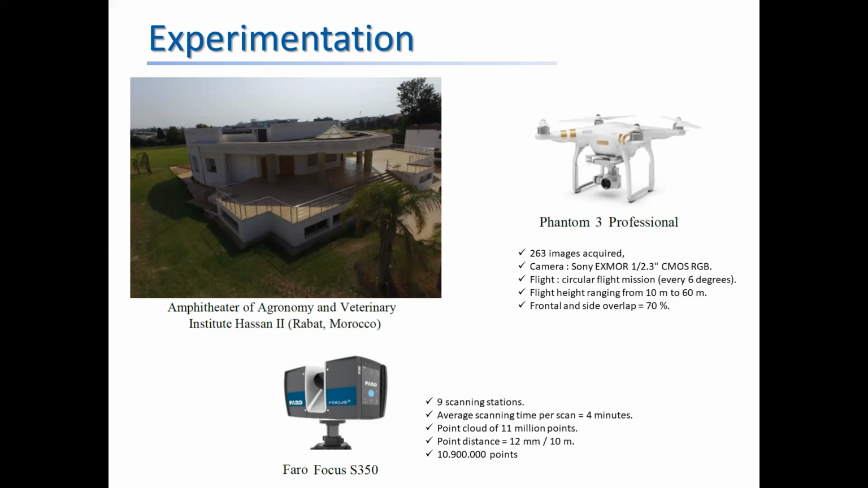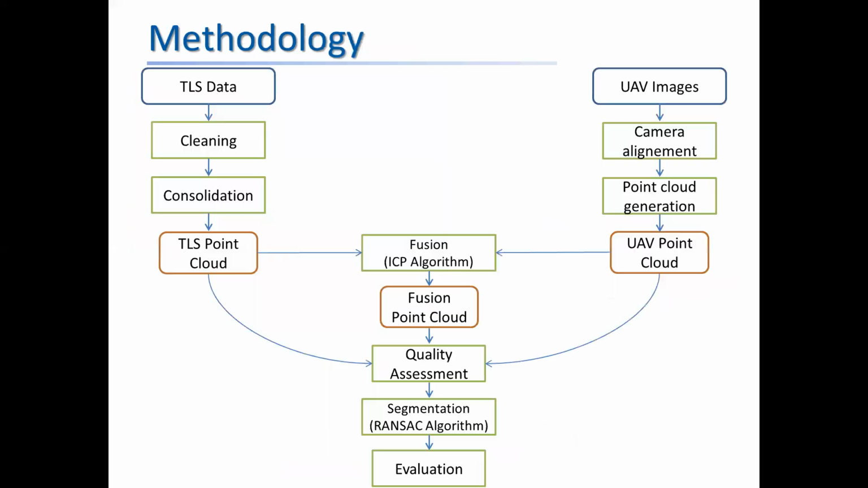For the terrestrial laser scanning mission, targets were used to ensure good consolidation of the scans. A total of 9 scanning stations were performed using the Faro Focus S350 laser scanner. Two missions were carried out, drone mission and terrestrial scanning mission.